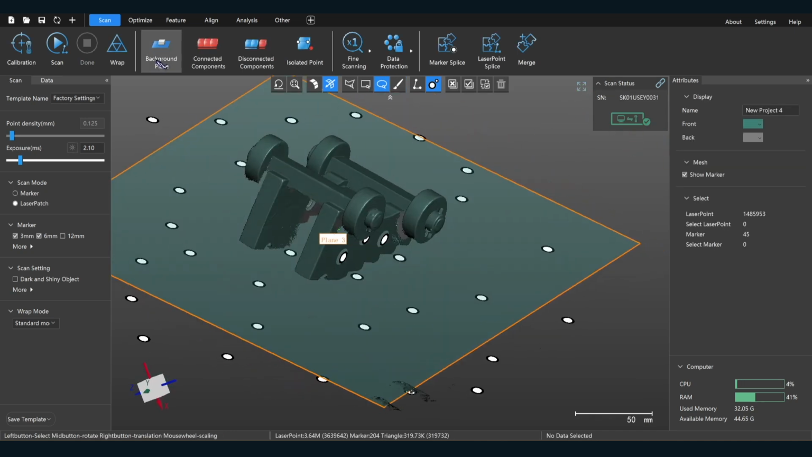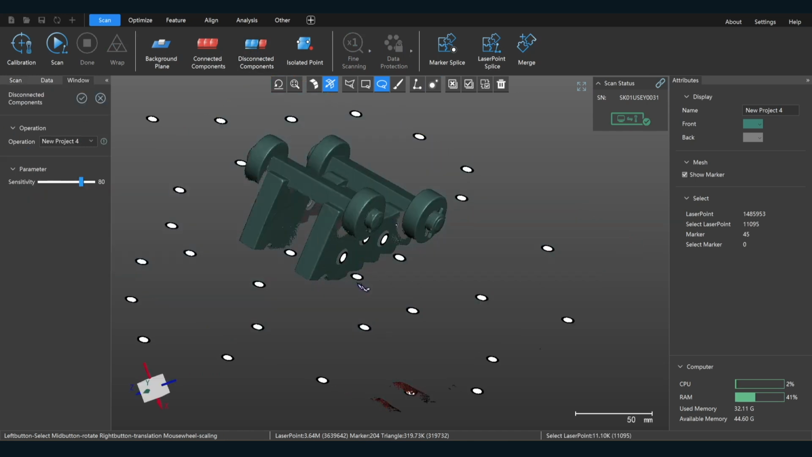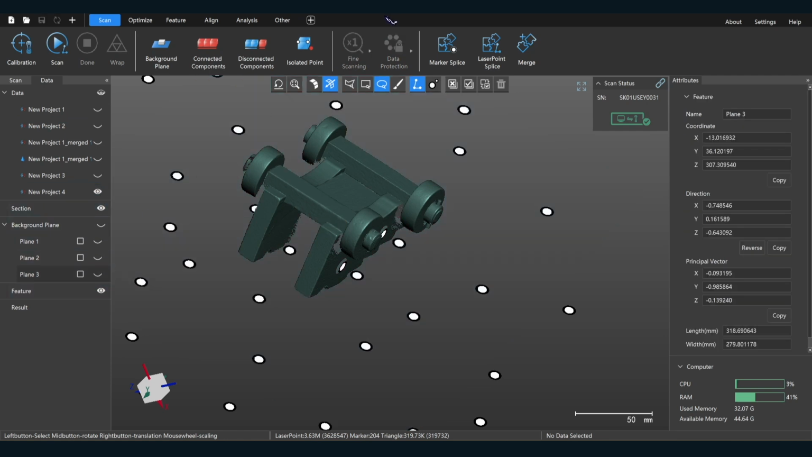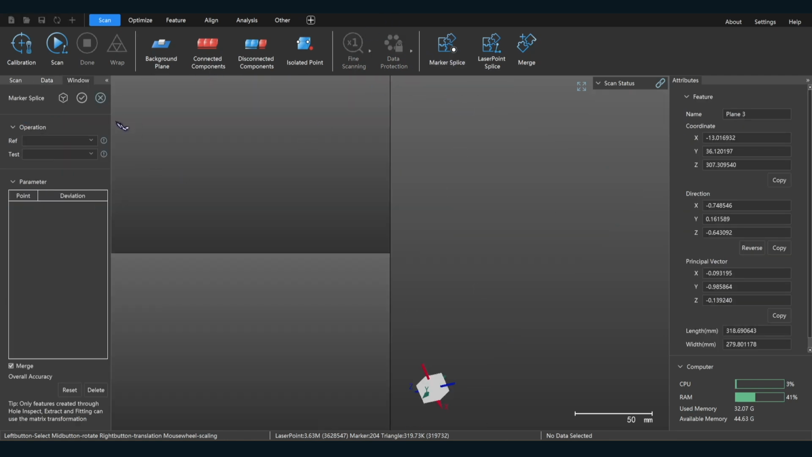So that looks fine to me. So we're going to do disconnected components. Okay, press delete. All right, now I'm going to come in here. Let me turn this plane off. And we're going to go ahead and splice these together.